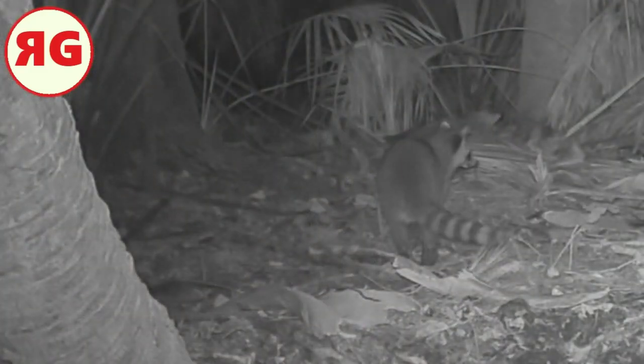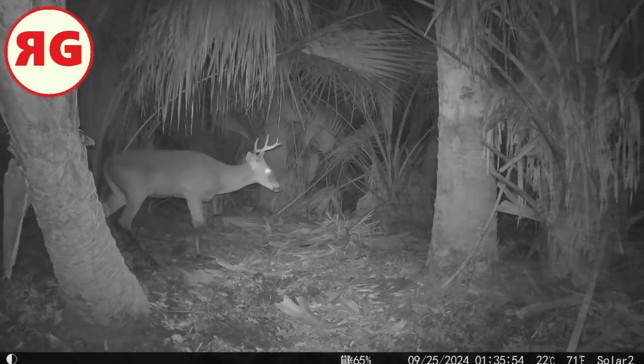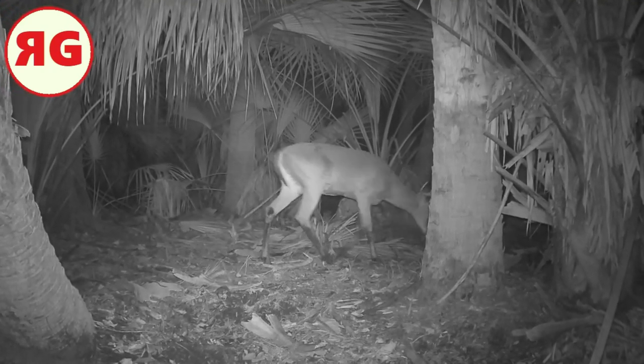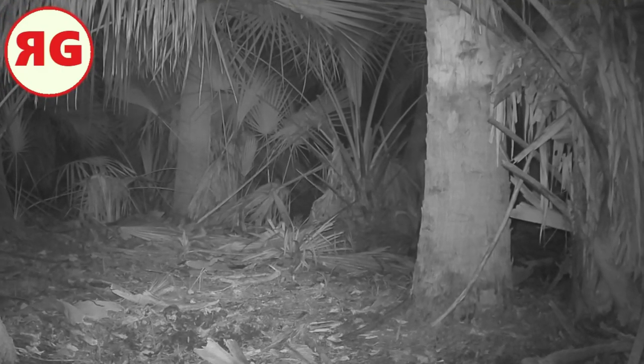Deer going through, another raccoon. You know, I understand that the raccoons are wary of what's going on, being so small and all those other animals are so big. Yeah, look at him, man. He went through the water. His legs were wet rather than just his feet.